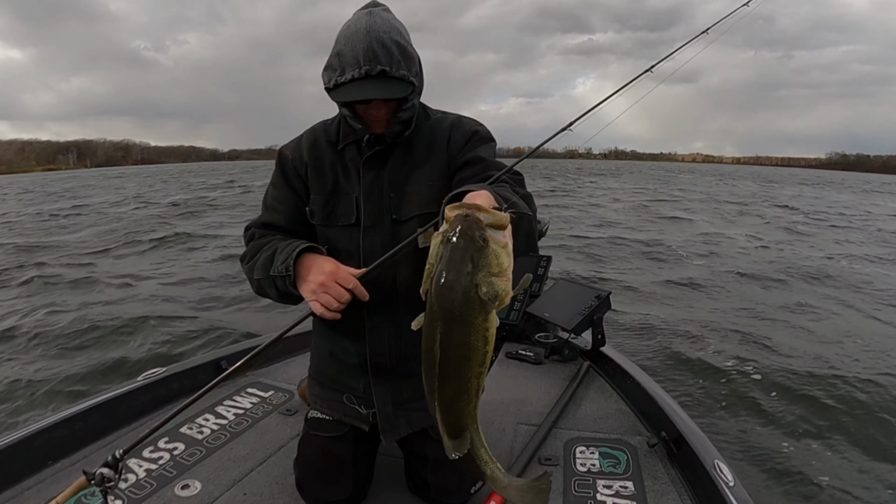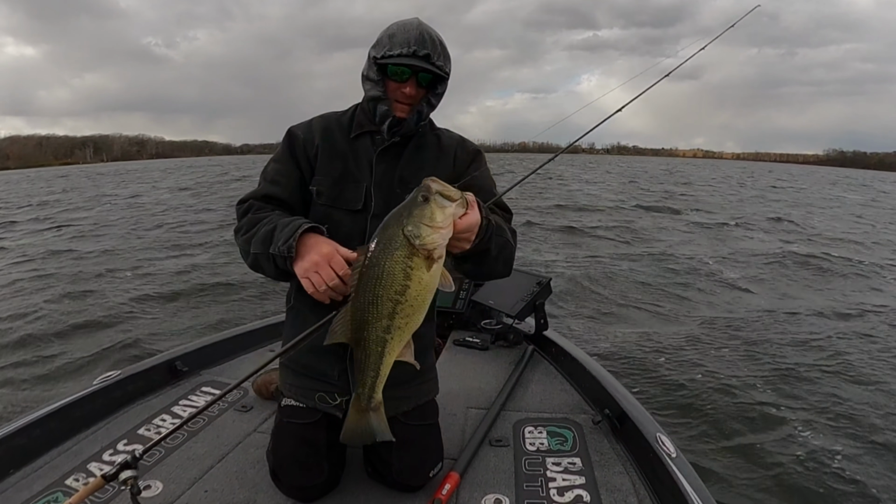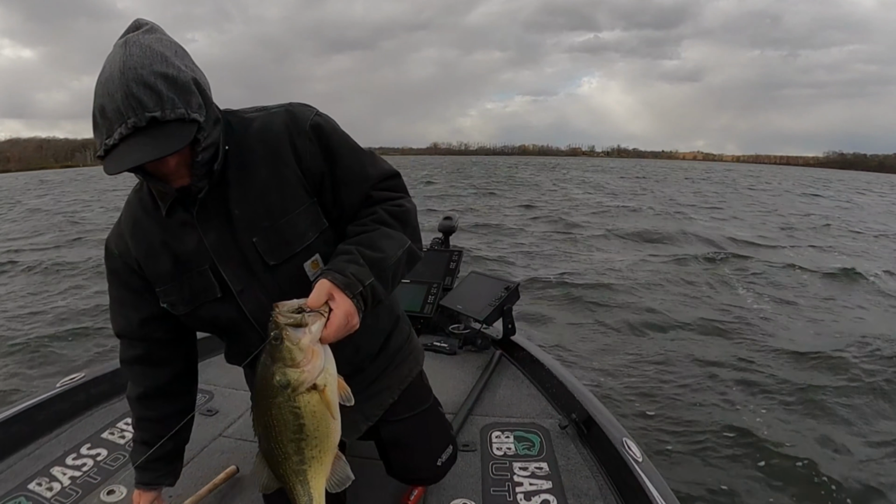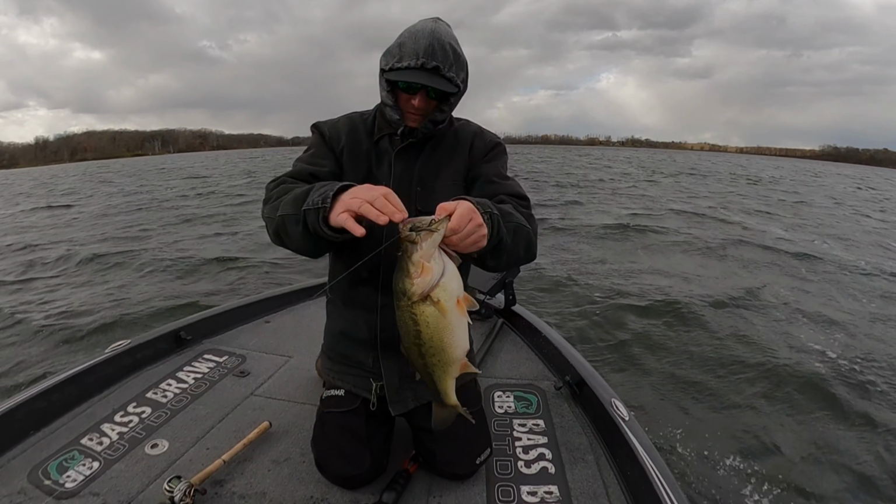What a bonus fish that is. Even if he is crapping all over my freshly clean carpet. This might be another 5 pounder.